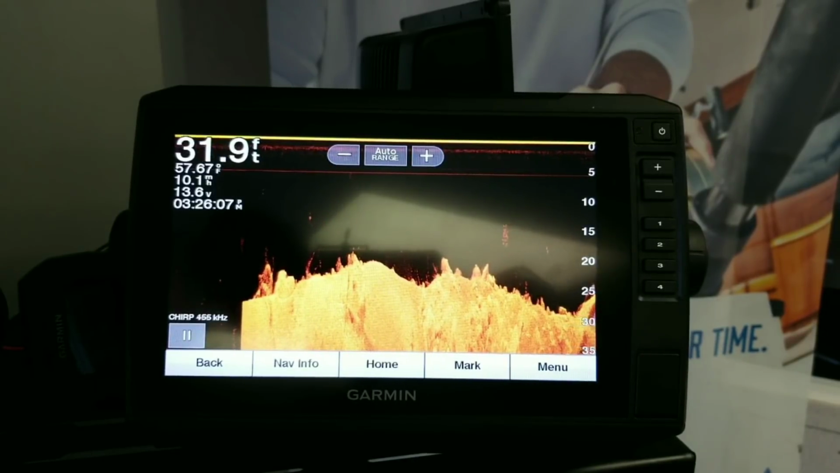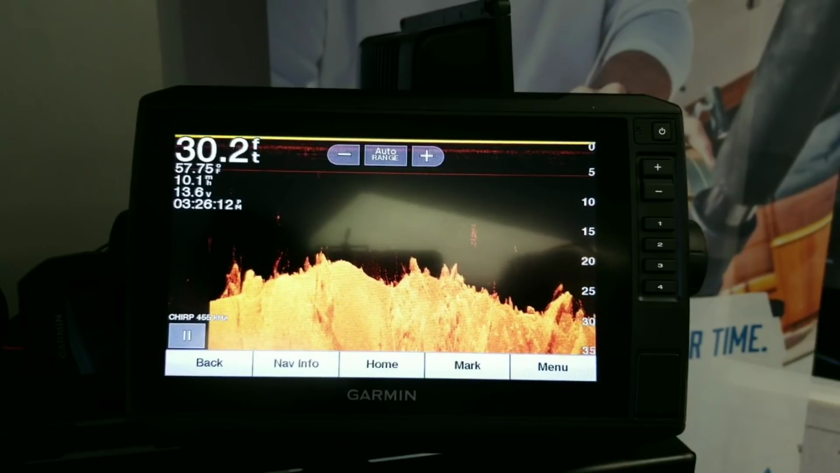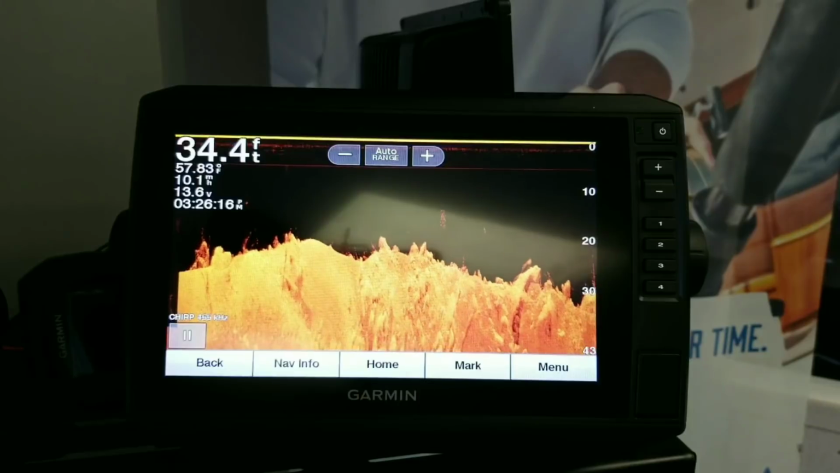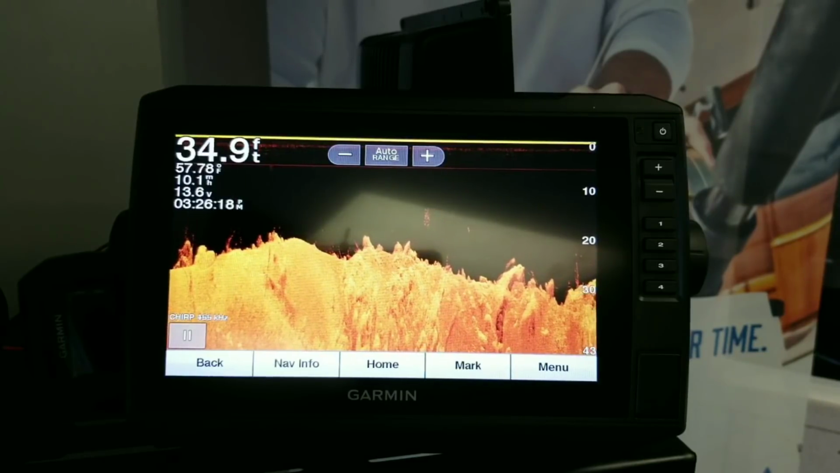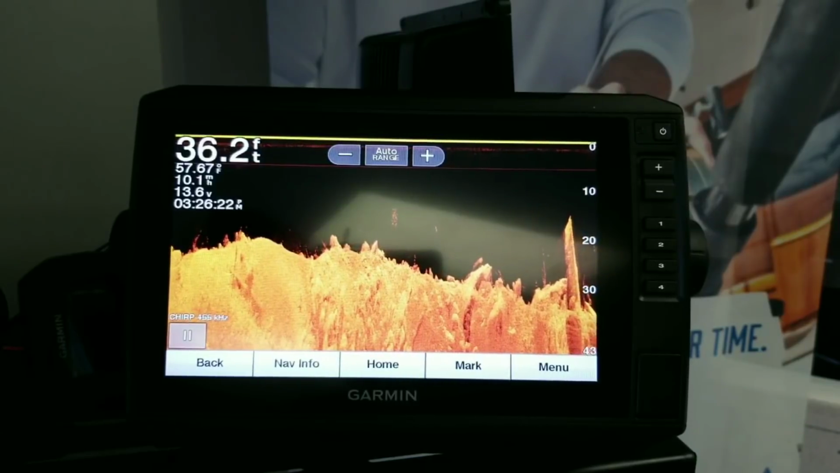So, it may not show it very well on the phone, but I can see a lot more relief than just a blob coming up. And as you take time to learn how to read it correctly, I can actually see what's going on. Now, can I see fish? Yes, I can. Matter of fact, there is a school of fish right there.